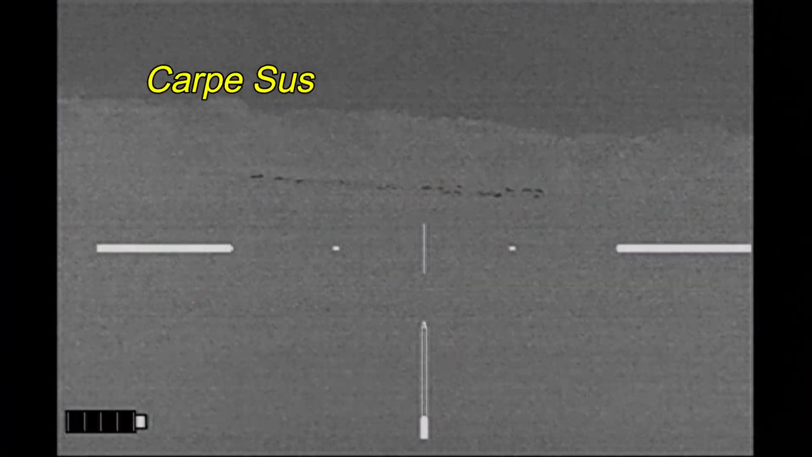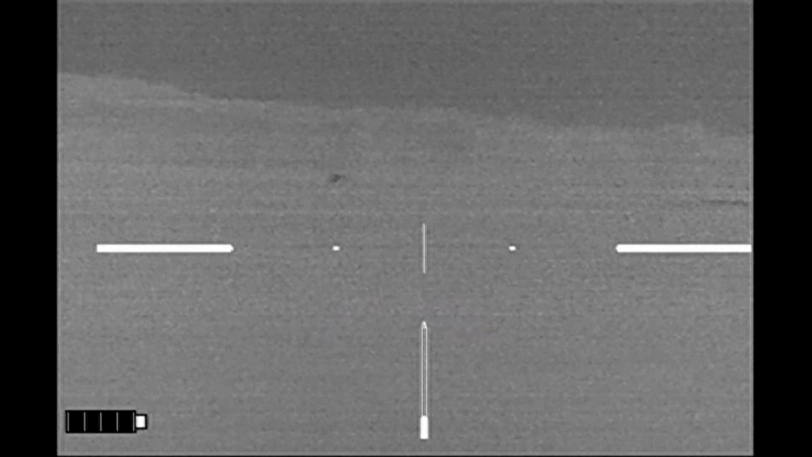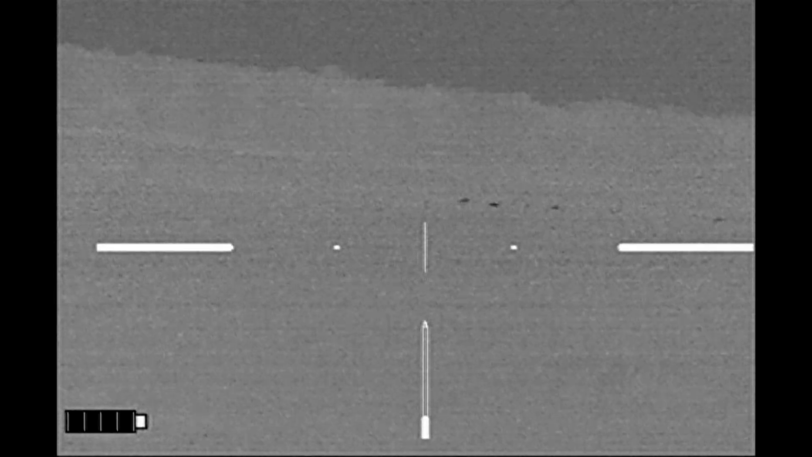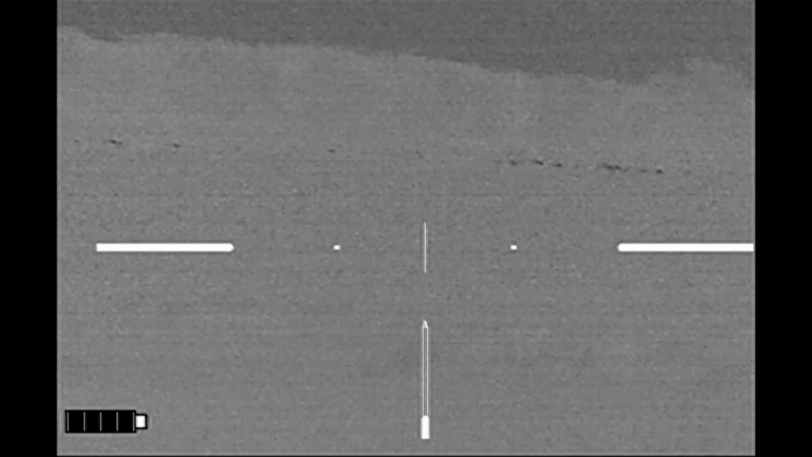After the storm passed, Carpe Sus, here I am on the new property. Looks like I've got some animals on the other side of the field. Cow. Pigs. So I'm going to make my way across the property. Here will be a series of increments as I'm stopping and getting more video each time.